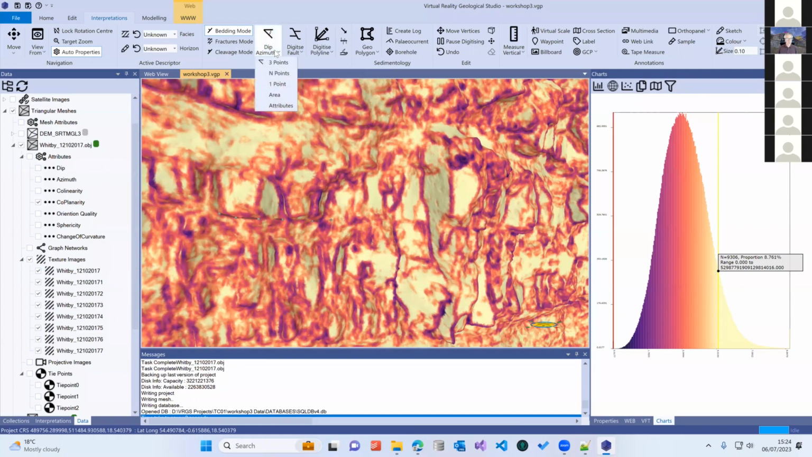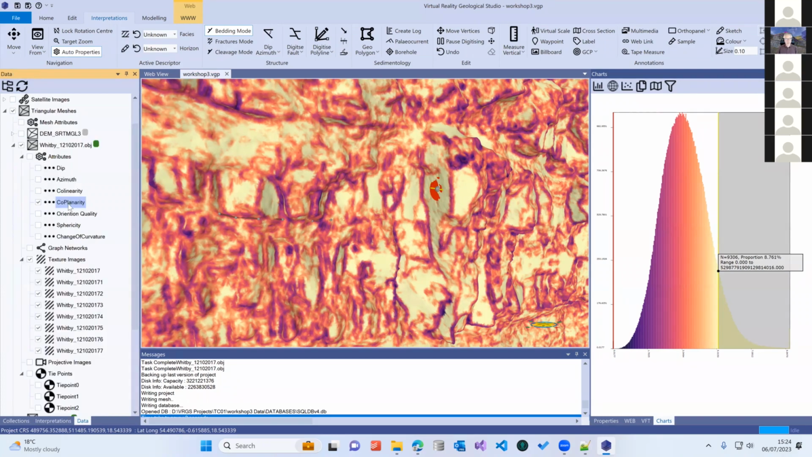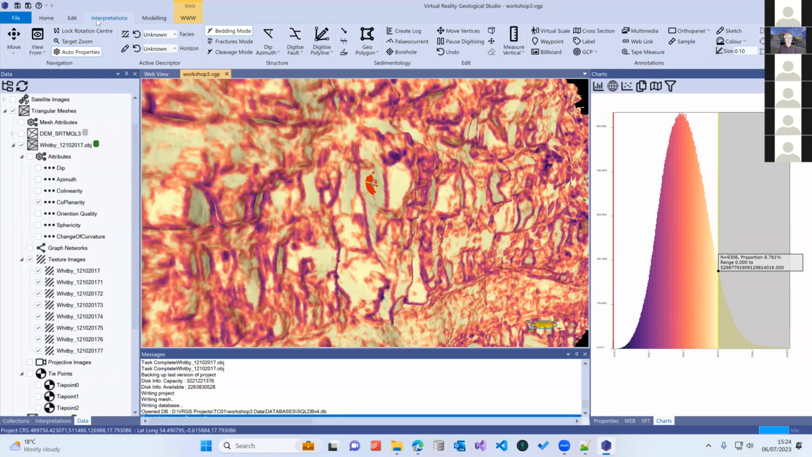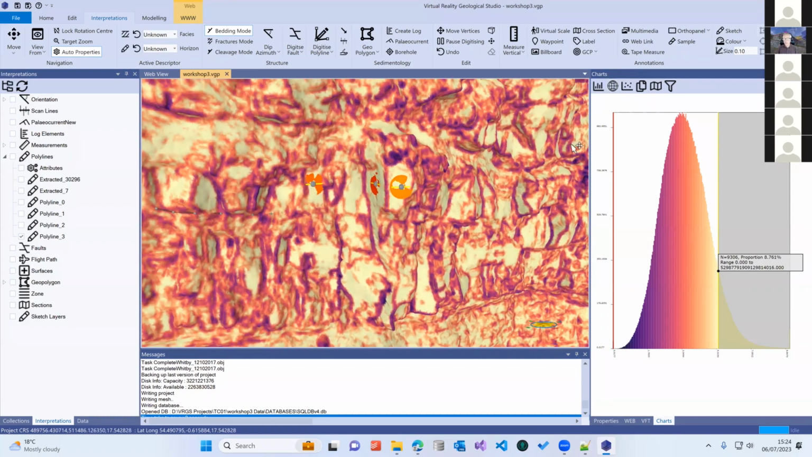If we've got the dip and the azimuth attribute, we can also generate our structural measurements using attributes. So if I click on a point here, it will find the dip and the azimuth from that mesh's attributes and create an orientation measurement based on it. So therefore, we can quite quickly go into our interpretations and generate a set of measurements. Now, obviously, you would spend a lot more time making sure you got the correct values in there and you were doing the correct thing.